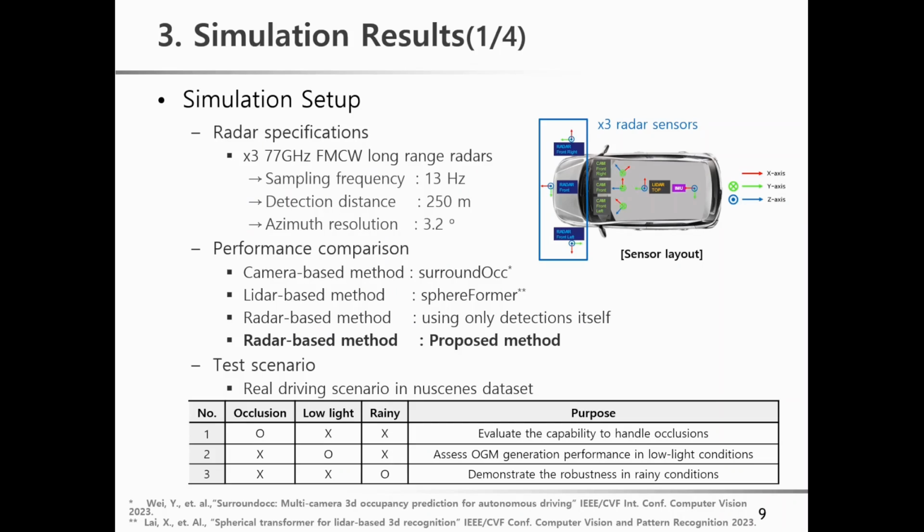To show the superior performance of the proposed method, I have carried out some simulations. The radar specifications are as follows. The radar's detection range is 250 meters, and the azimuth resolution is 3.2 degrees. To benchmark our method, we compared it against three baseline methods.